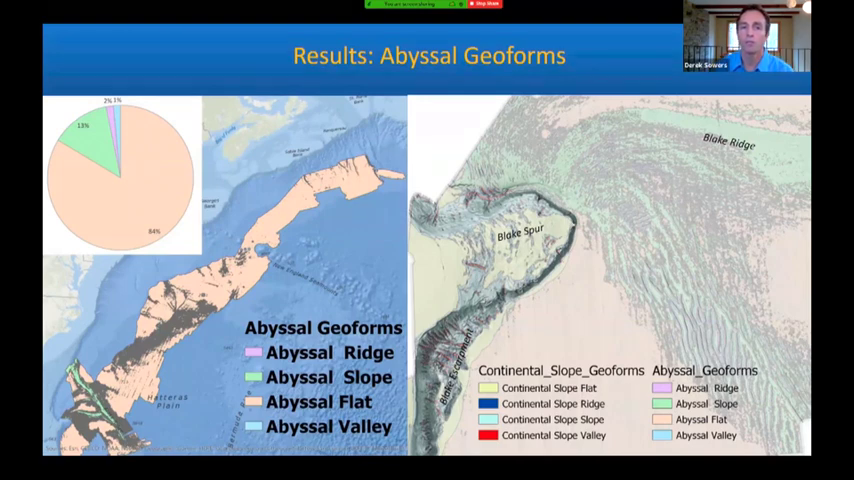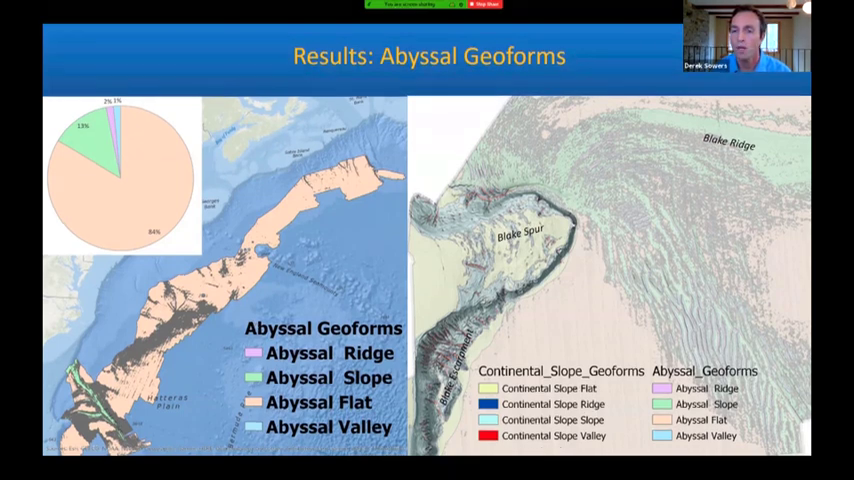This is looking at the abyssal geoform results shown on the left. Hard to make out the features at this resolution, but 84% of the area is classified as flats, 13% as slopes, 2% as ridges, and about 1% valleys.